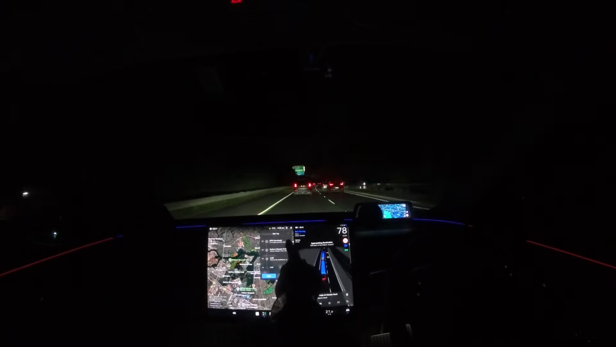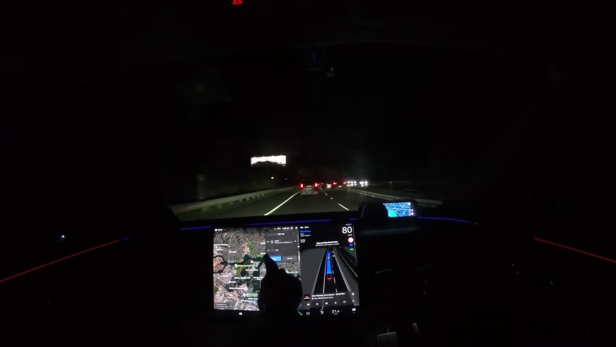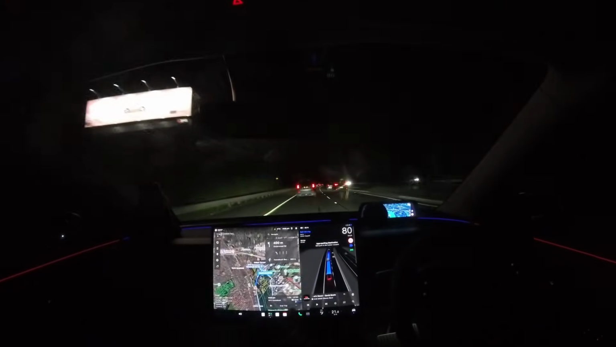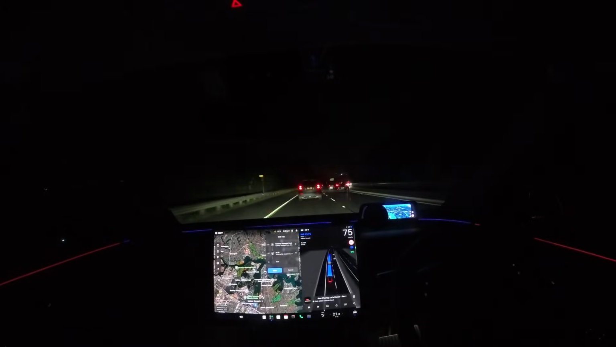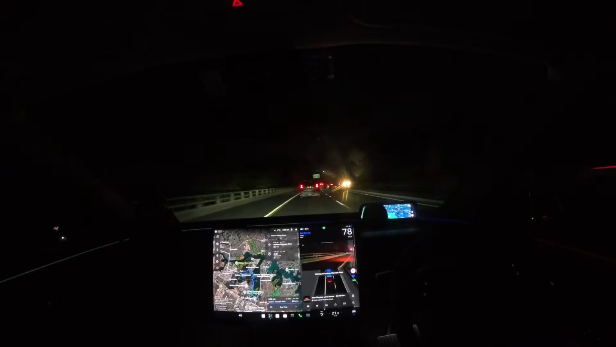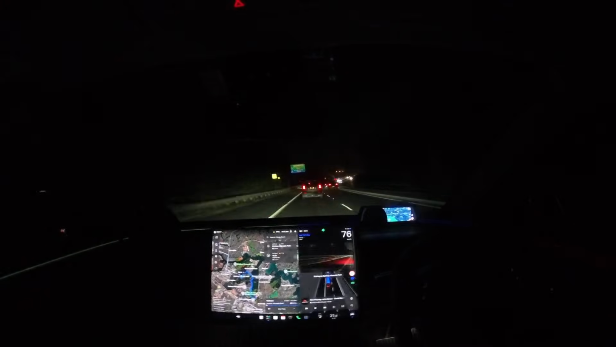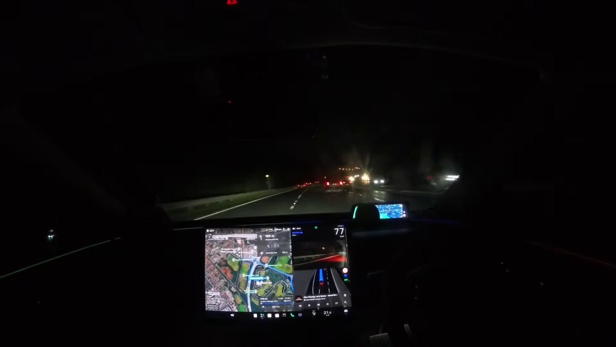So I might delete Homebush. There we go. Oh, no, cancel. I didn't want to delete. Okay. We're still going the same way, but we're heading to a random destination in Sydney Olympic Park. I feel like in the stadium section of Sydney Olympic Park.